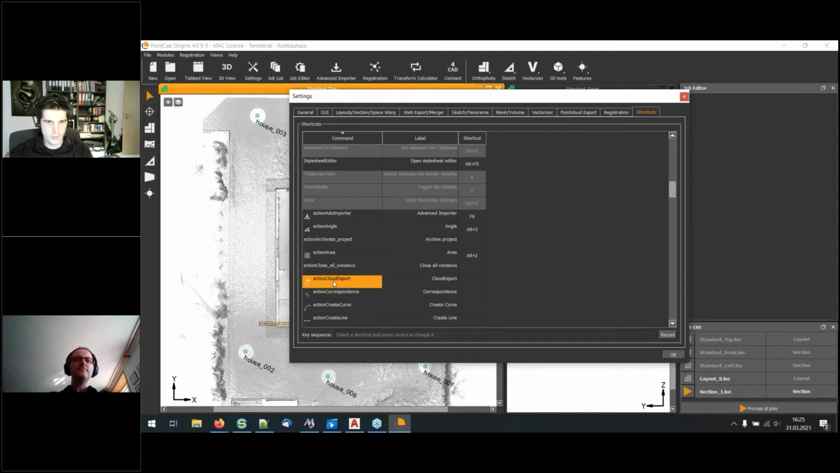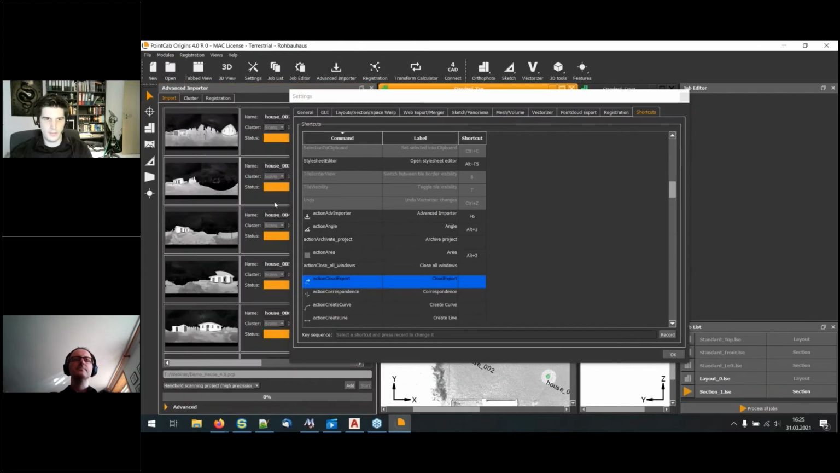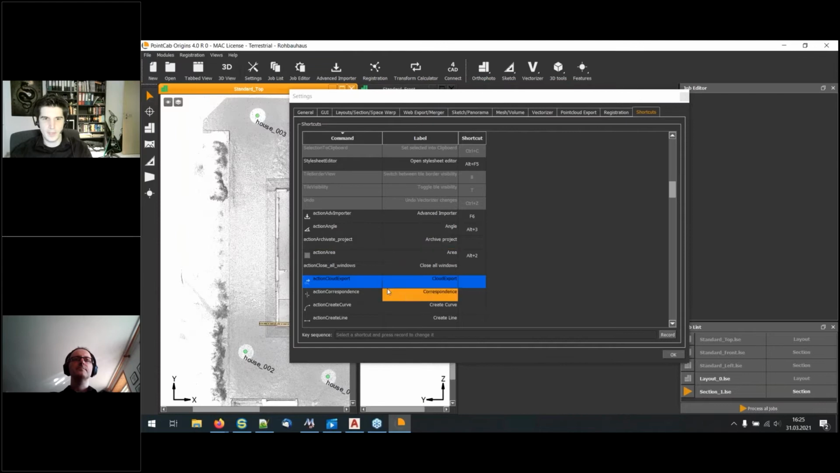So for example, let's go to the action Cloud Export. You want to use the Cloud Export tool, and you want to give it, let's say, F6, because the advanced importer is currently F6. Why not? If I press F6 now, as you can see, the advanced importer opens in the background, but we want to have that in the Cloud Export. So we choose Cloud Export, click on Record, and press F6. You see F6 is popping up. I click on Stop Recording, and oh no, the shortcut is used by the action Advanced Importer. Damn it. Advanced Importer, what are you doing?